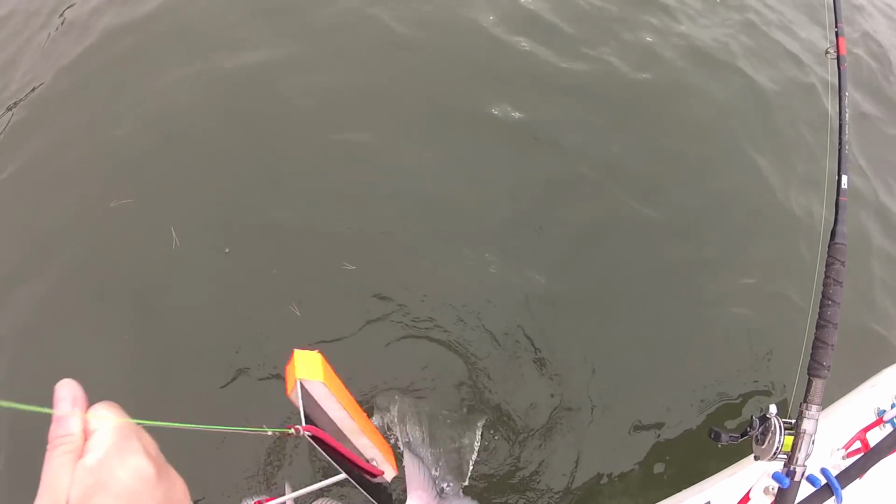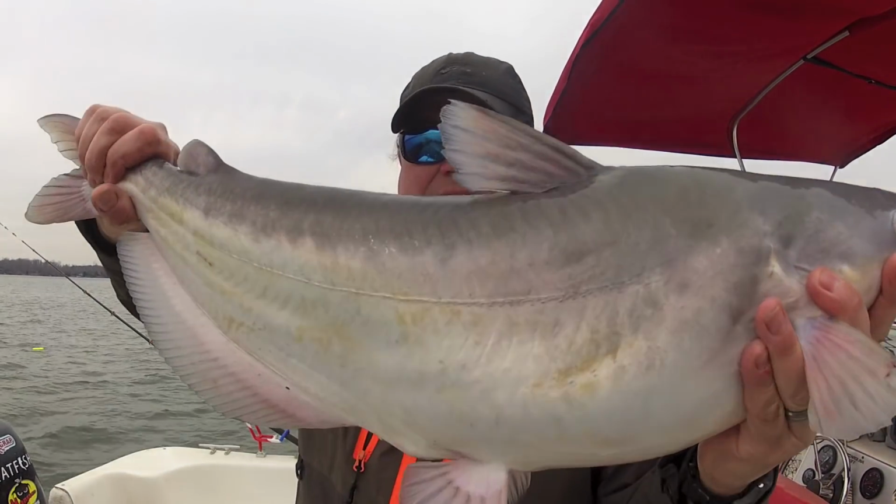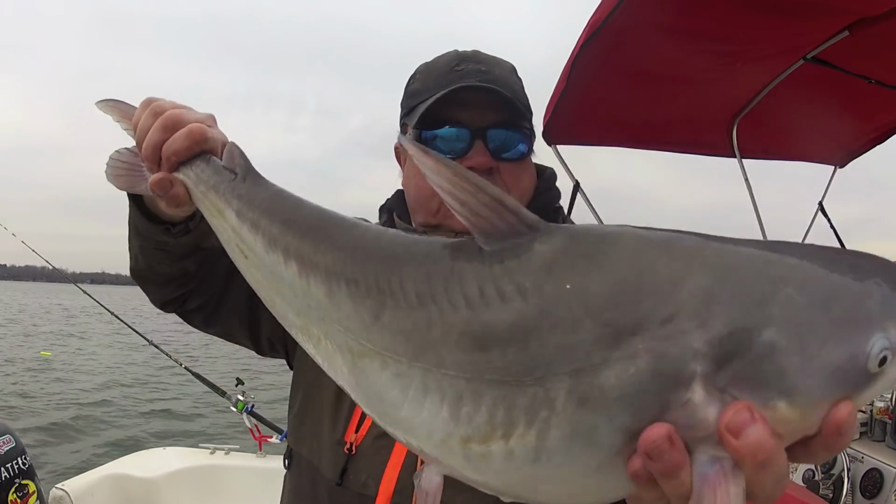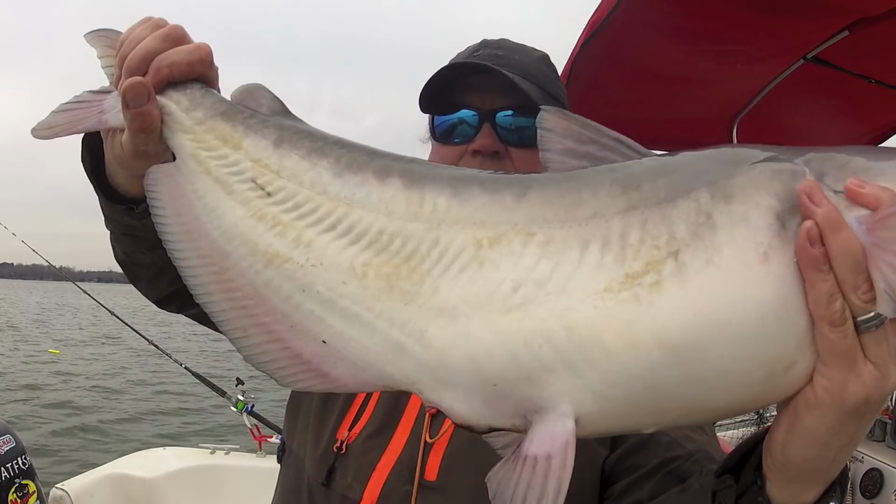If not, he's coming in the boat. Another one with a lot of mud. And that's generally a sign you're going to have lethargic fish and a slow bite. Up onto his head. A lot of mud on him.